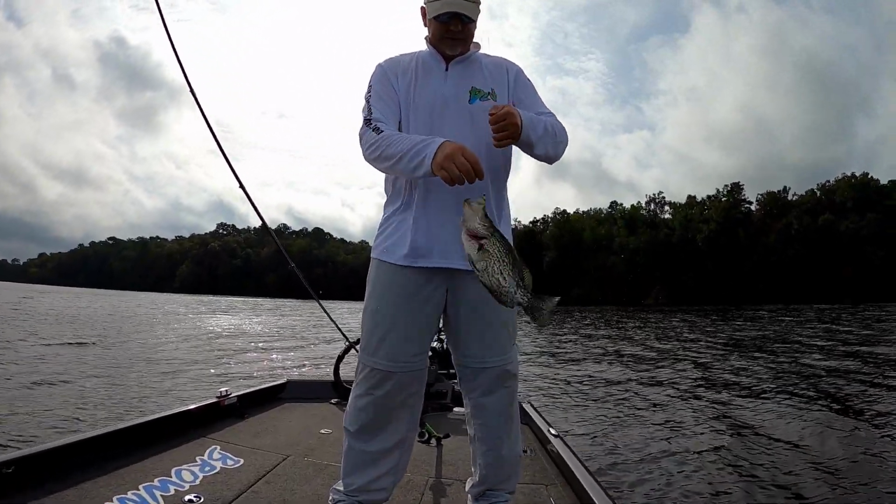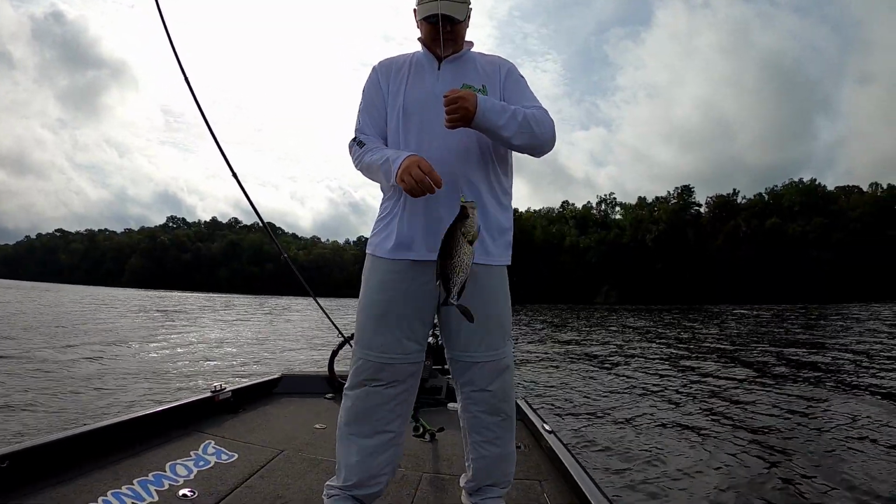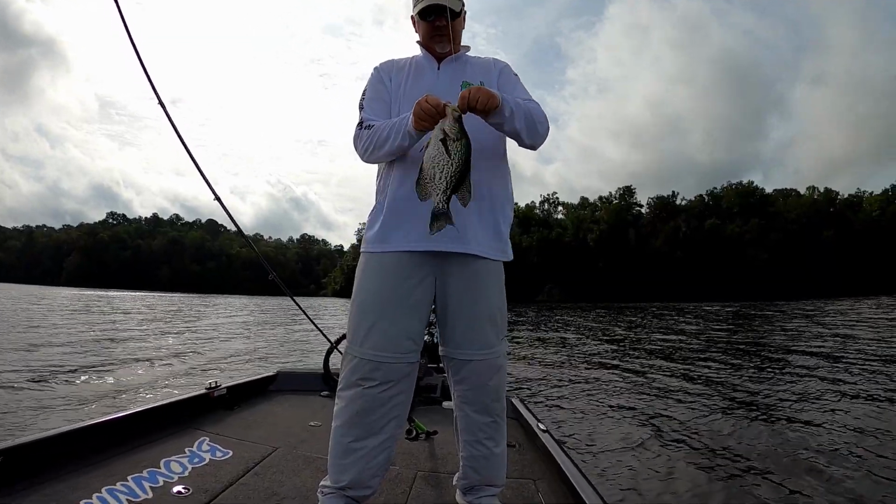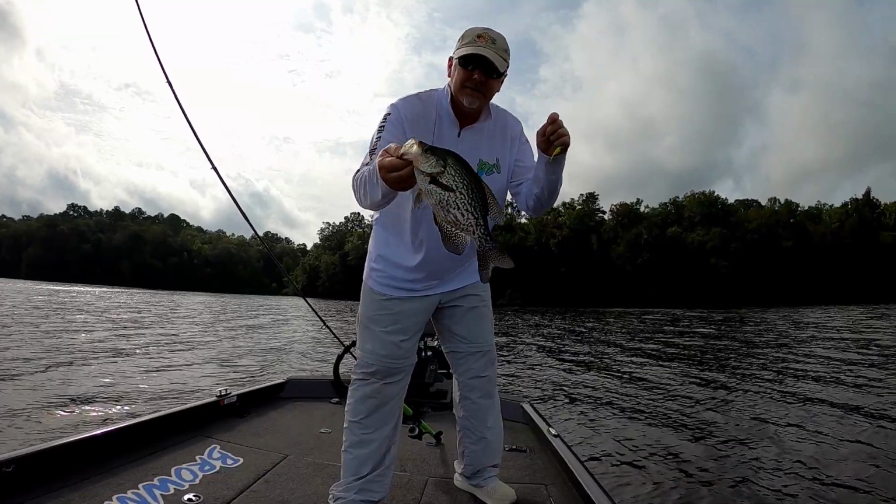Couldn't just show you Livescope and not catch at least one fish while we were out here. But I'll tell you what, guys, it took some effort to get that crappie to bite.